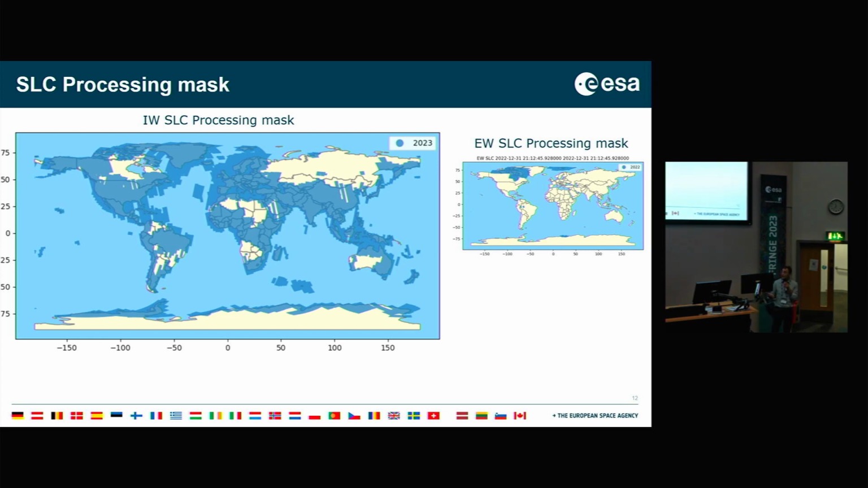So IW global processing in SLC, and we also process some extra wide SLC marginally. Actually, I just discovered recently that this area has been increased in terms of processing for SLC. I don't know the reason why, and none of my colleagues are capable of explaining why. So if there is someone using this data here, I would like to speak to him, actually.